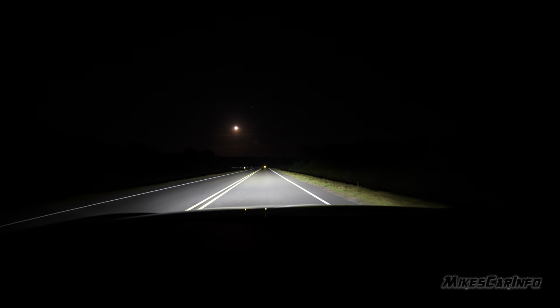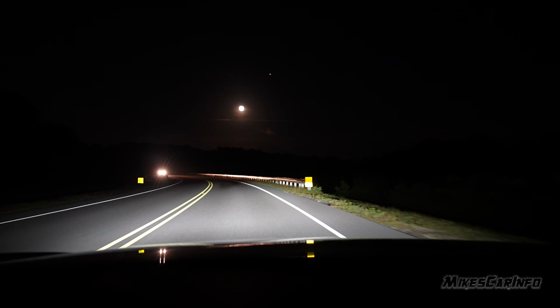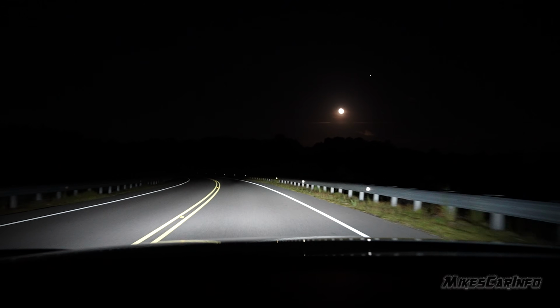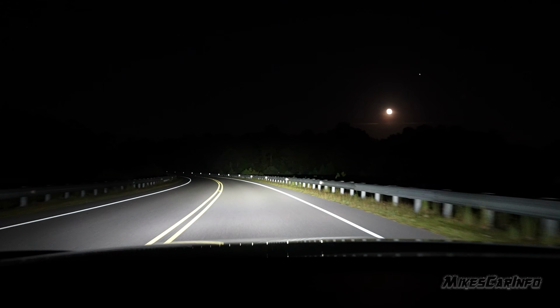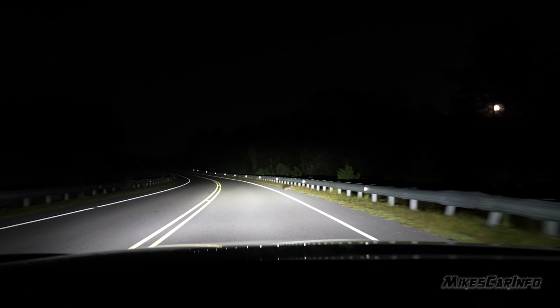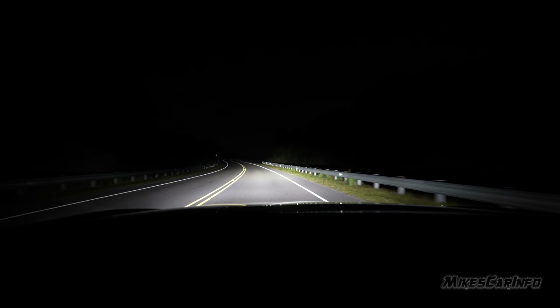Not a lot of traffic on the road. Actually, here comes a car now. Let's see if the automatic high beams are going to work okay. Yep, and they turned off. Now they should turn right back on. Yep. Looks like a bobcat in the road, but I was able to see it because of the nice headlights.